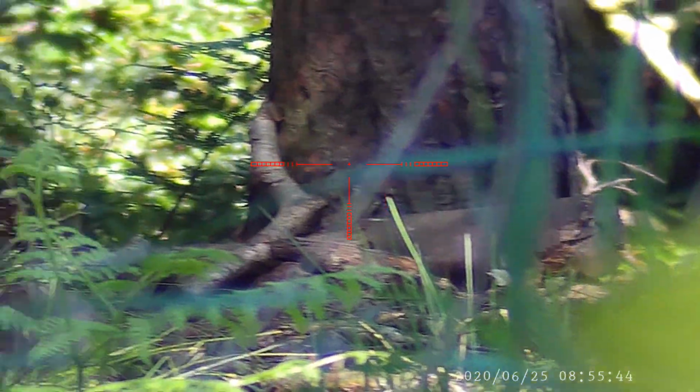Just a quick scan around, see if I can see the other squirrel. It's surprising how often they don't go very far when you shoot one on the feeder.